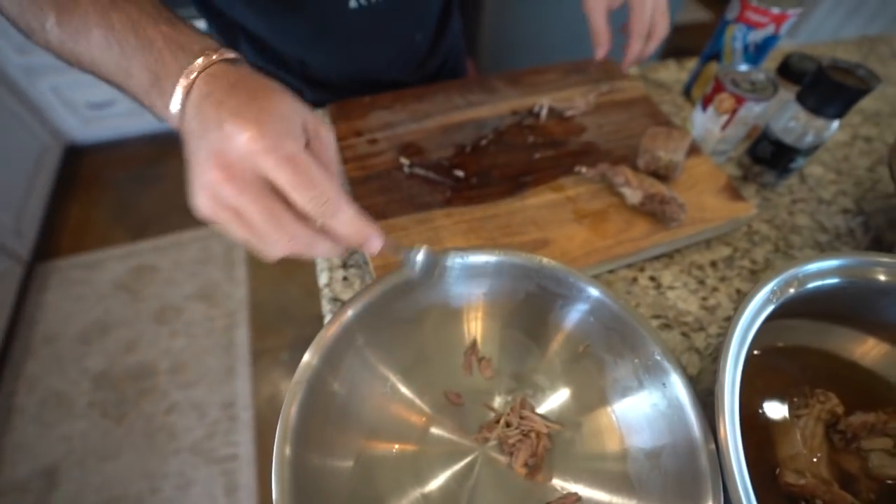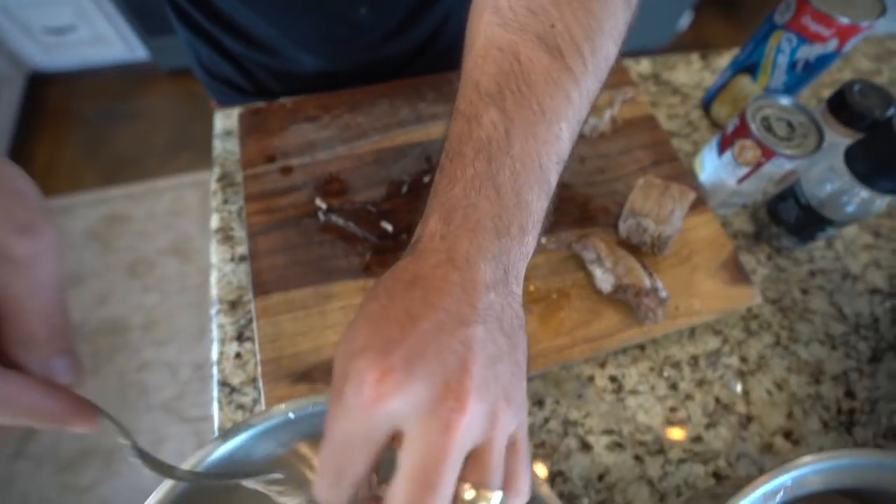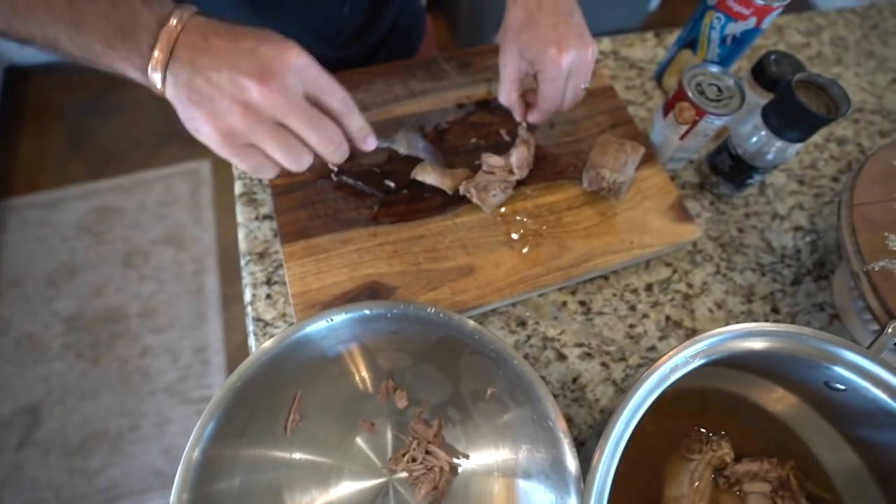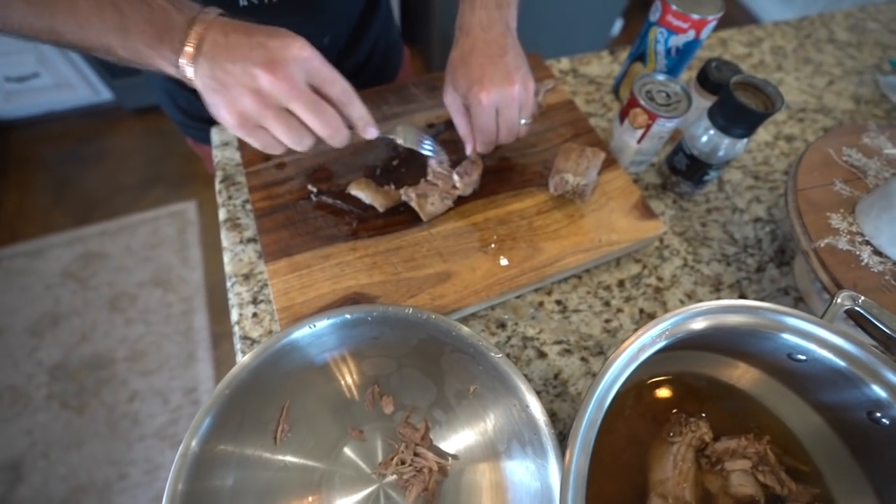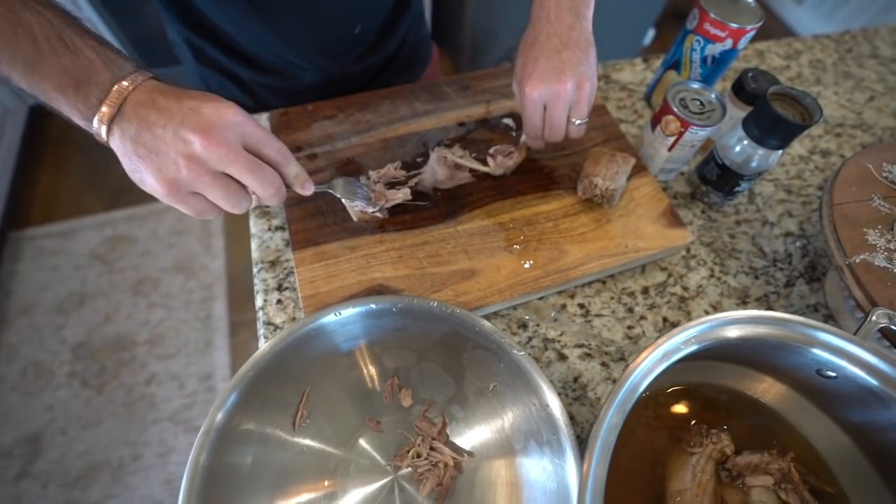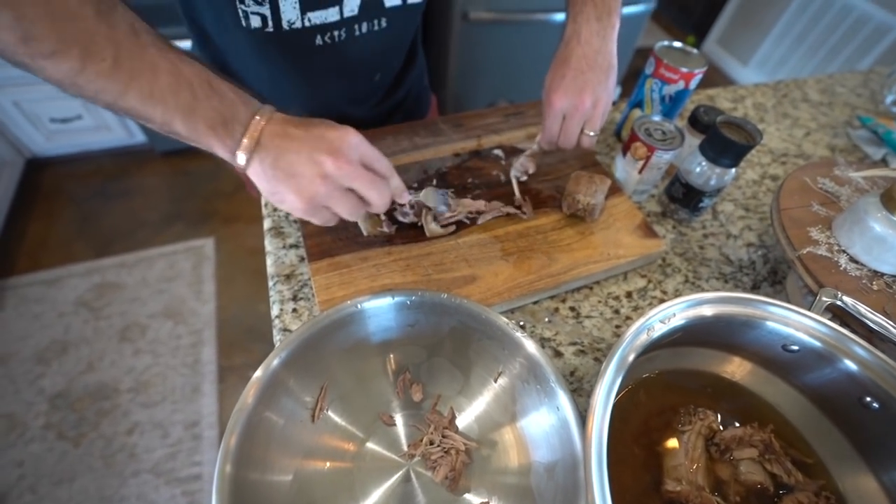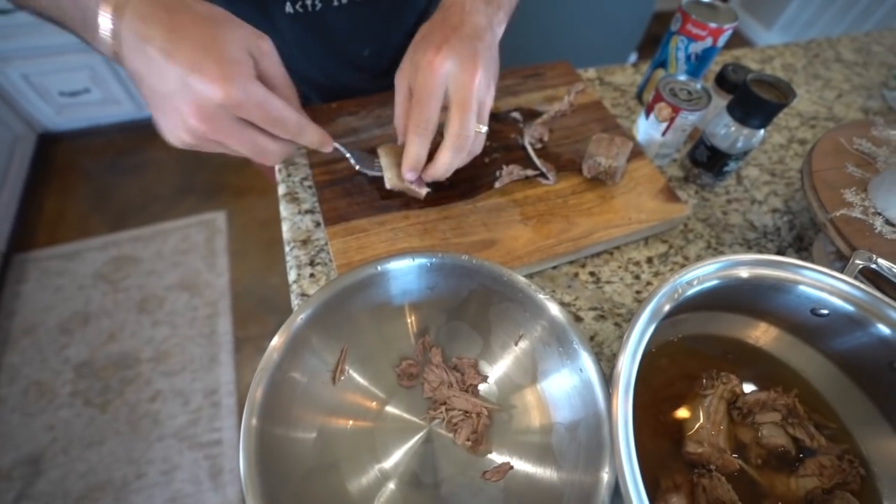All this meat will go into here. We'll work at it a little more and make sure you get all that meat. But look how tender that meat is coming off these bones. It just strips right off, and all you're left with is bones.